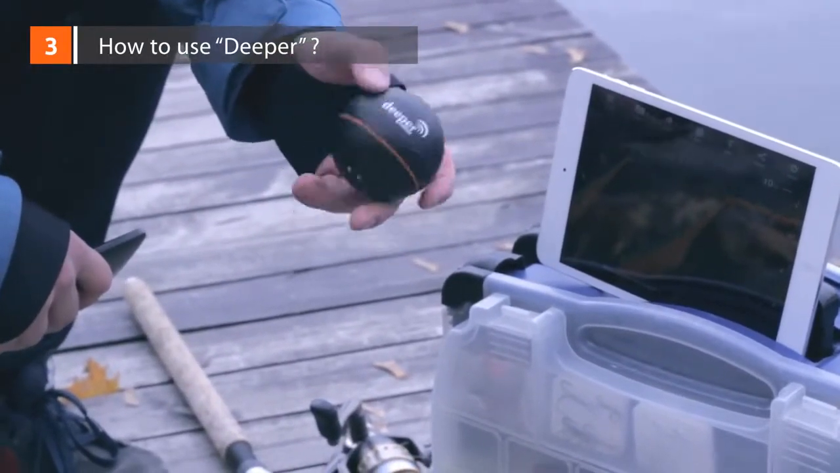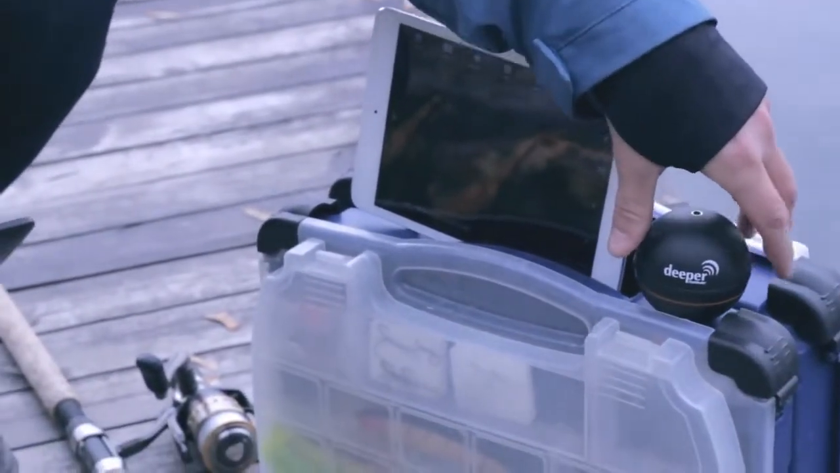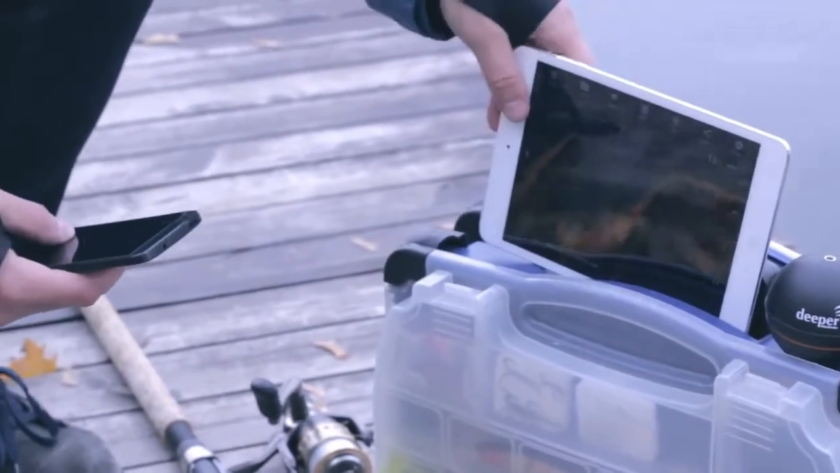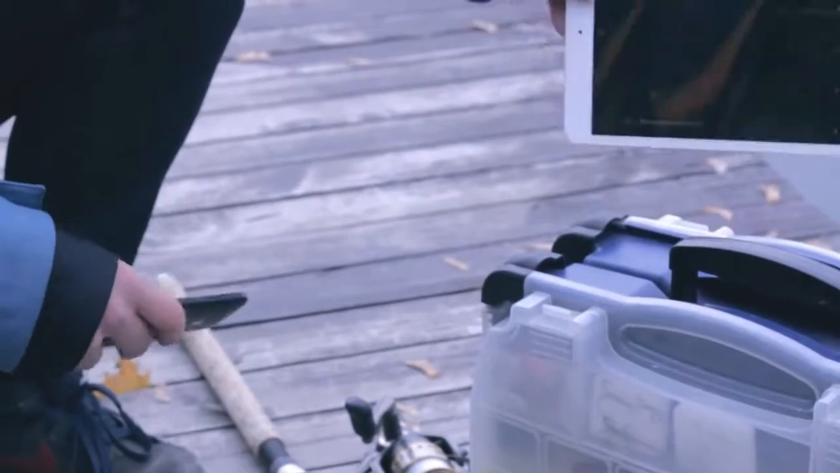How to use Deeper. Deeper is small, lightweight, and portable, designed to fit inside your tackle box. The sonar syncs with many common portable devices, from smartphones to tablets, so there's no need for a separate device to read from. Deeper can be used in different ways.